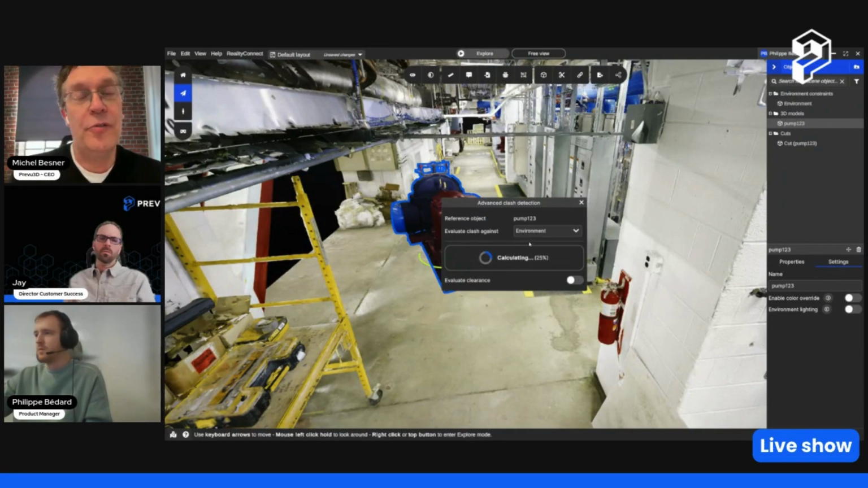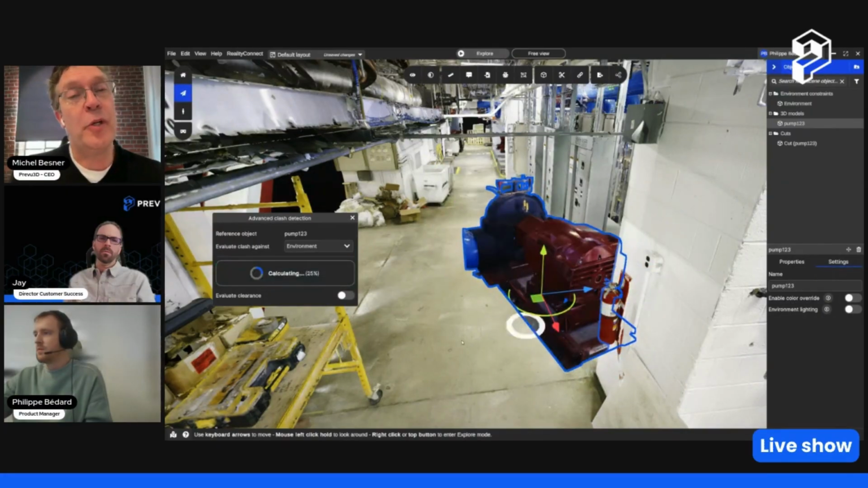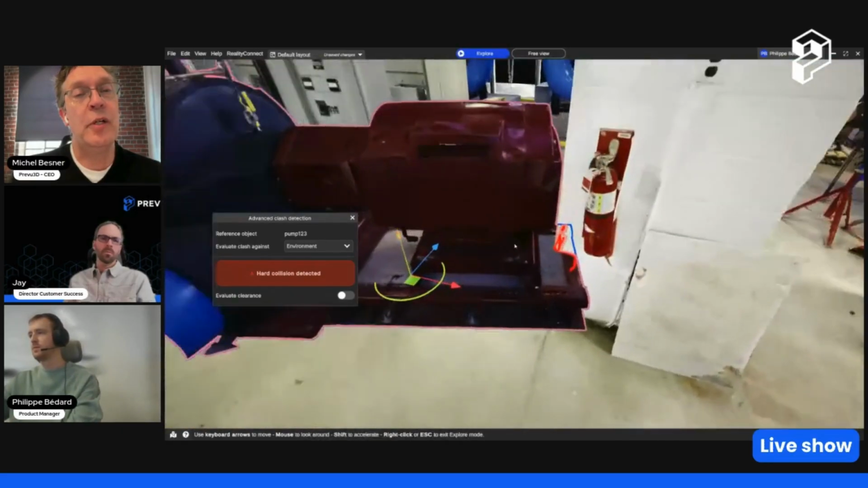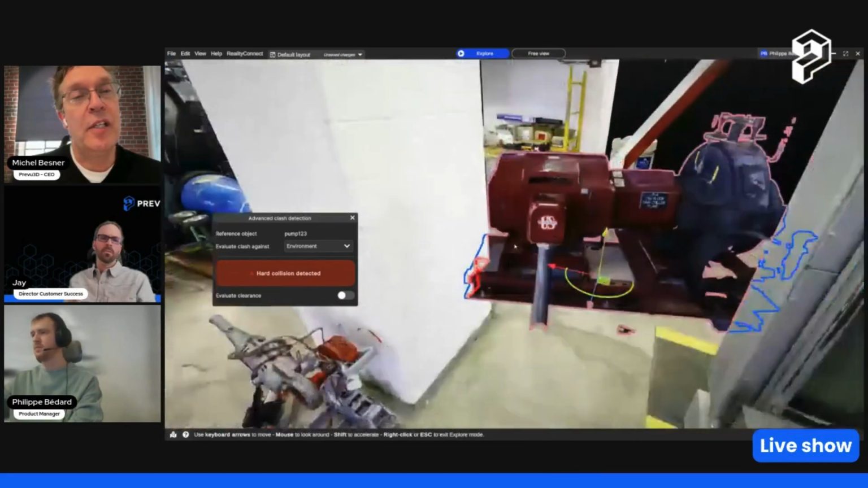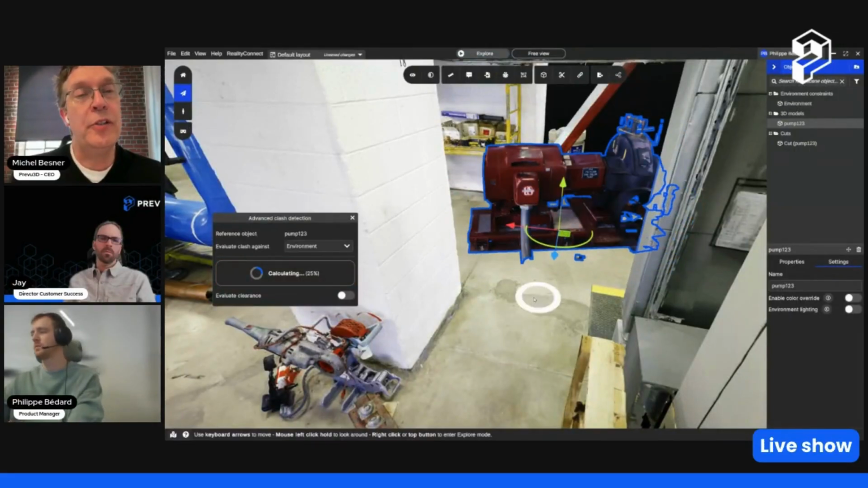So there are a lot of convenient tools there to help validate if the asset is fitting a certain area, but also whether it clashes, or whether we need more clearance to move this equipment around a certain piece, like we're showing here. There's a bit of collision here against the beam, which obviously would not be a good thing to go through there.